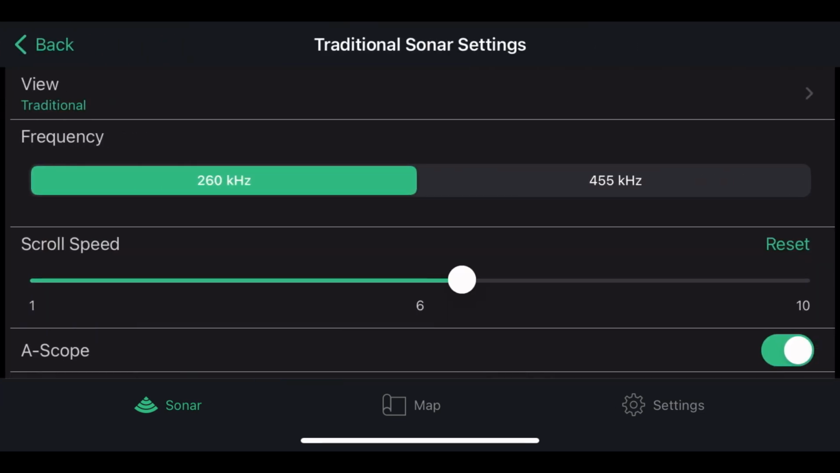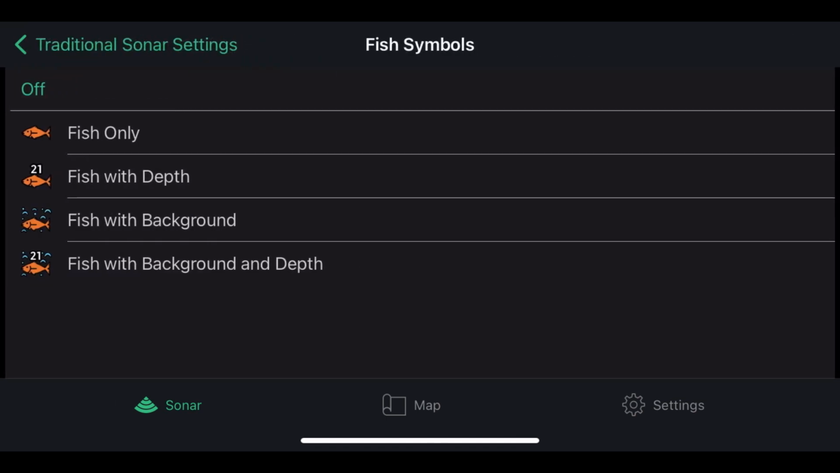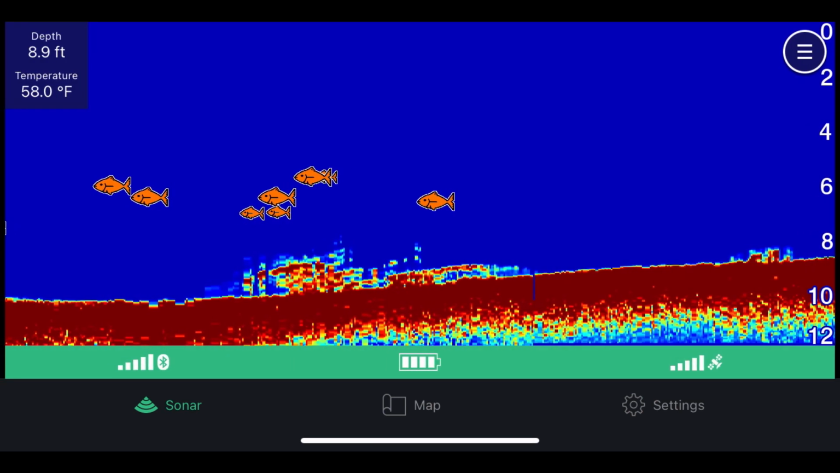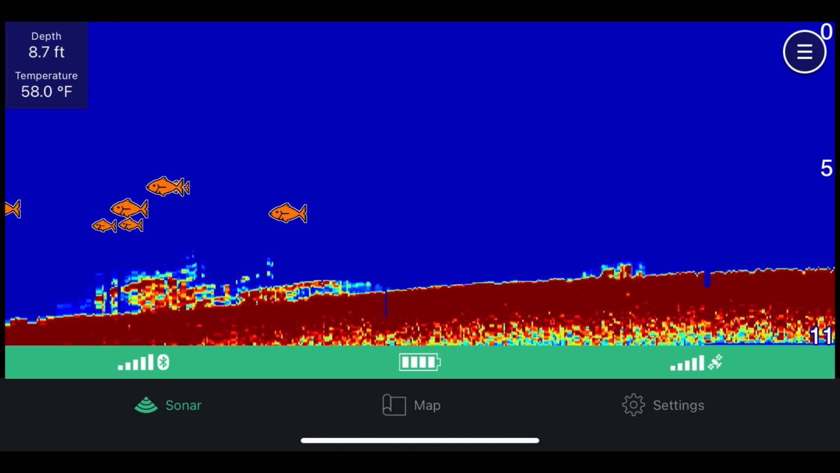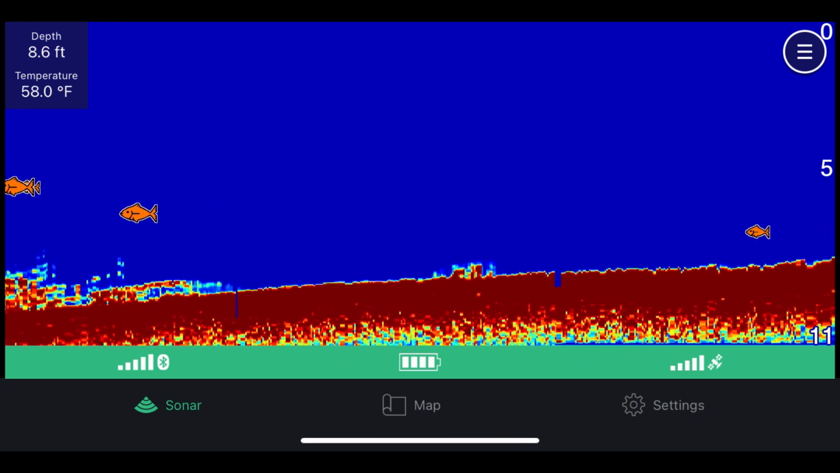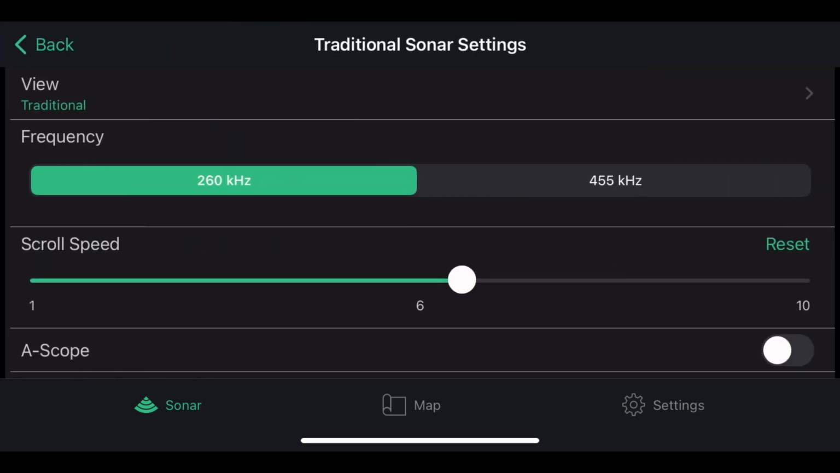So now you can turn that off and go to fish symbols, and you can select off, fish only, fish with depth, fish with background, or fish with background and depth. If you select fish only, you can go back and see where the fish are, and it'll take away the sonar symbols and just put fish. A lot of times this can get really messed up with weeds and a lot of cover, so I usually have that off.